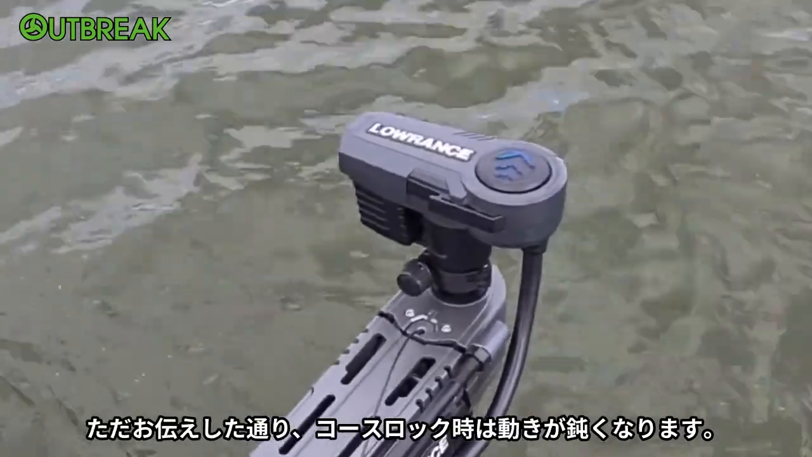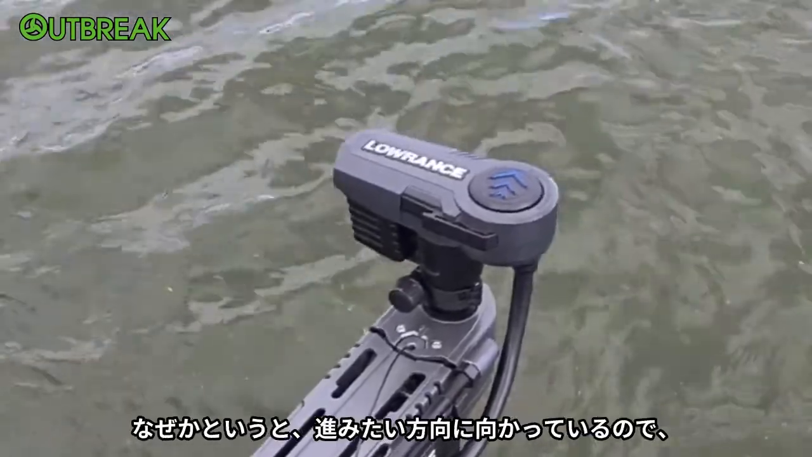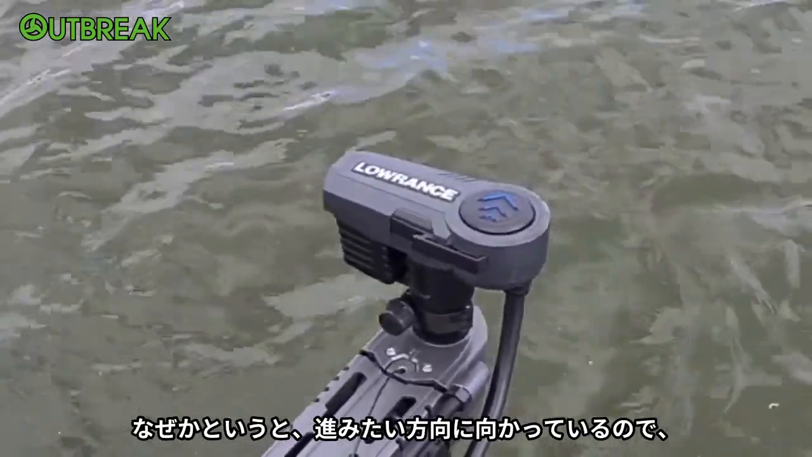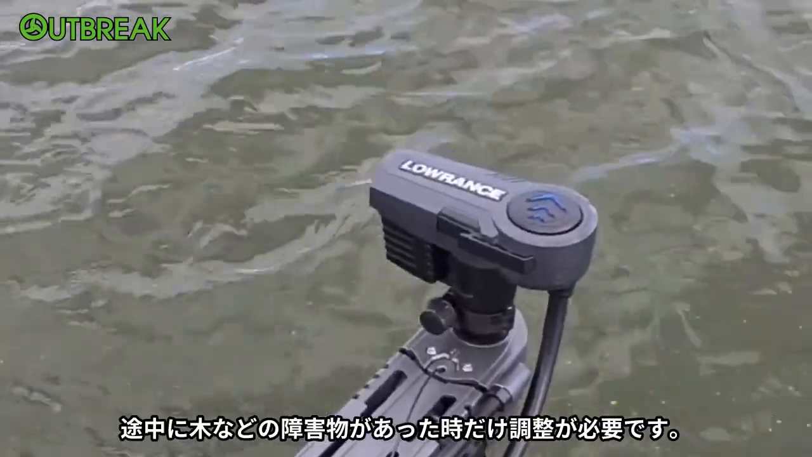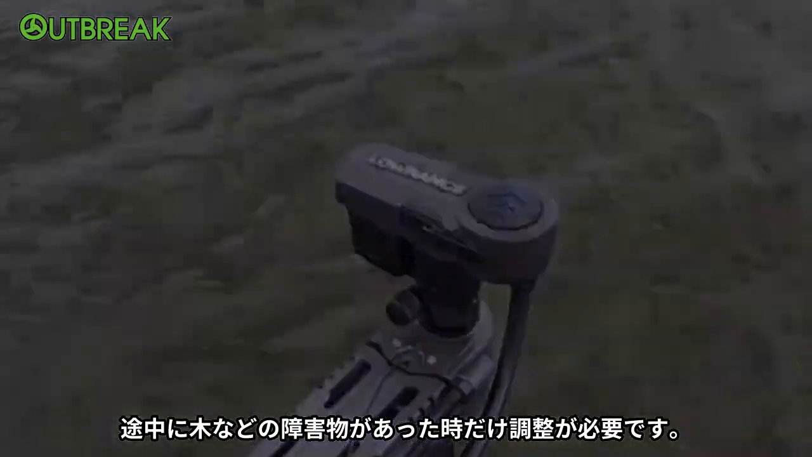But like I said, if it's on course lock, those turns will be a lot less, because obviously you're under a lot of power, you're going in a direction you want to, and you're only needing to fine tune it to tweak around certain things if there's obstacles in your way, whether it's trees or whatever it is.